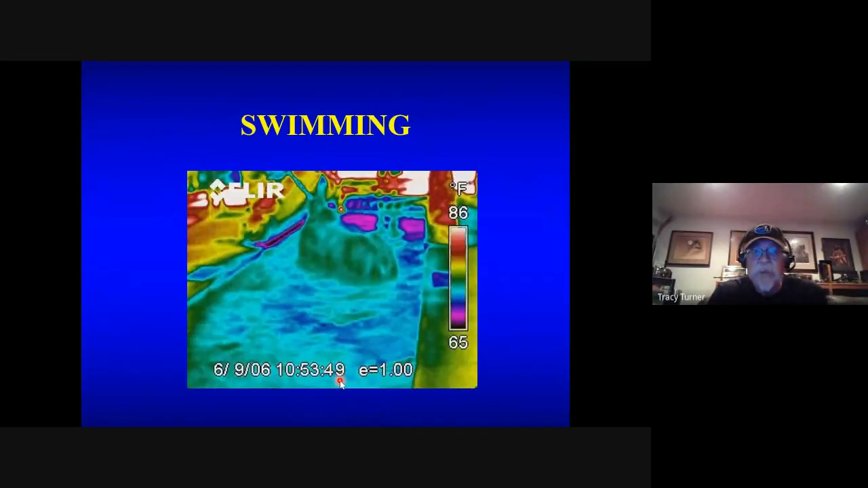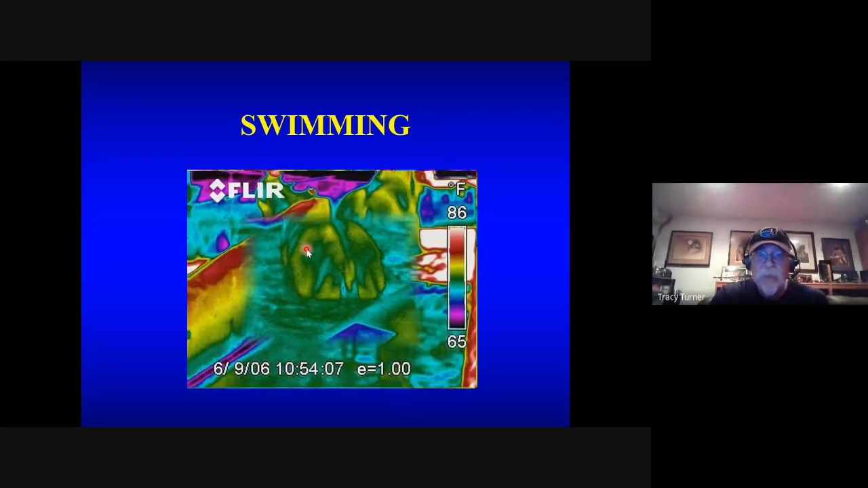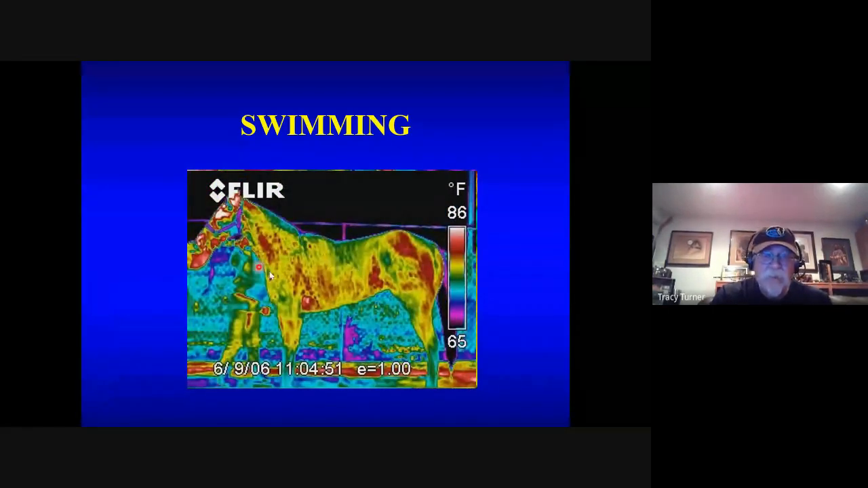So just for fun, here's a thermal image of a horse that's coming out of the swimming pool, and you can see they're just covered with water. You can't really tell anything. But if you wait, all of a sudden, the heat shows in the muscles that horse has just started to use. The hottest parts start to warm up fastest, and what you can see is the musculature that's been used while that horse is swimming starts to heat up fast, so that when the horse comes out, you can start to get an overall scan of that horse.